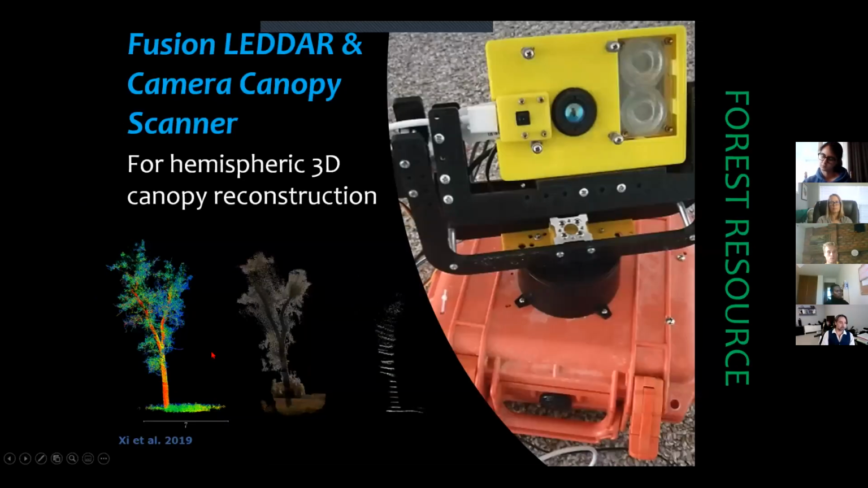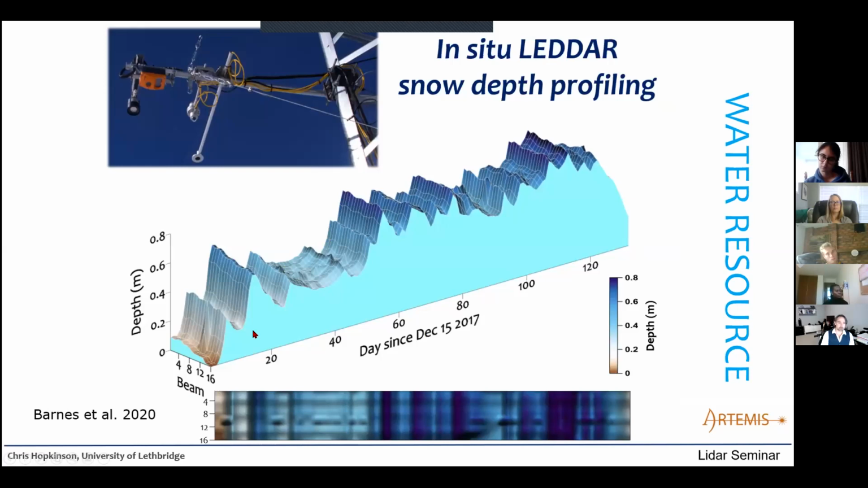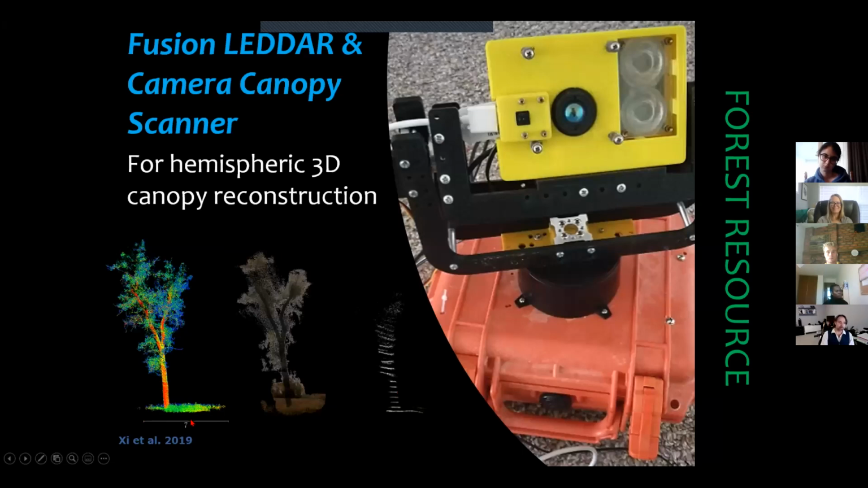Now, moving to forests, but sticking with the LED technologies, this is work by another of my grad students, Celeste Barnes. I should remember to acknowledge all of my grad students. This is another recent PhD student, Zhao. He developed a little robotic scanner with the same LED ranging technology, but he modified it so that it would rotate and scan around itself. By integrating a little camera, he could capture simultaneous images and LED-based ranges, and then fuse all of this information to develop a 3D representation of the tree canopy surrounding it.